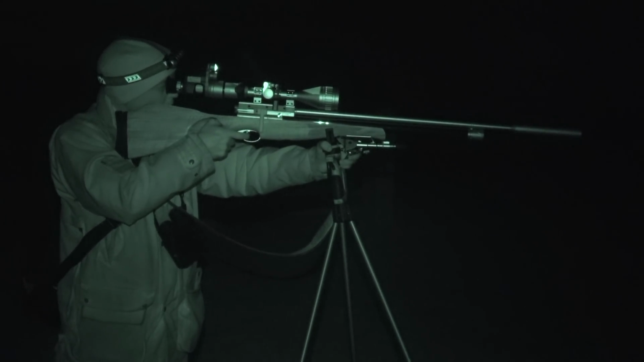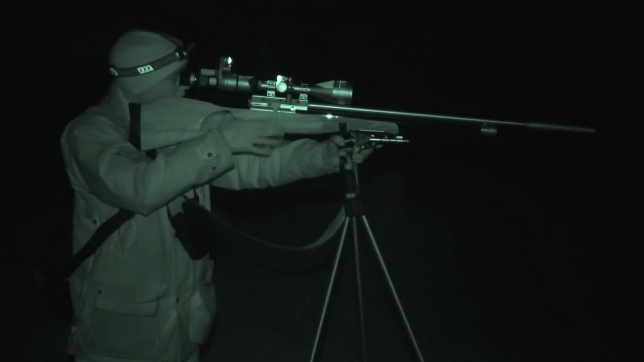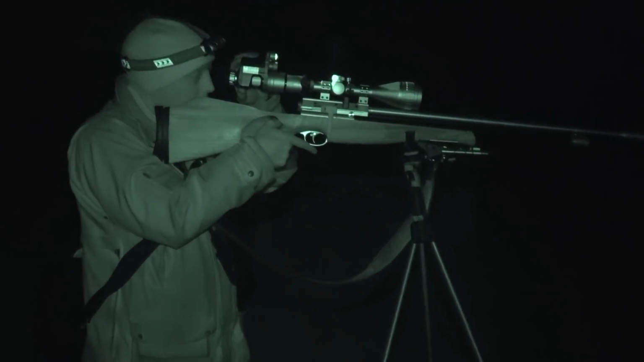The one thing that made this small but busy permission quite entertaining was the fact that on occasions you were having to thread the pellet through incredibly tight gaps, which made the kills extra rewarding when they came.